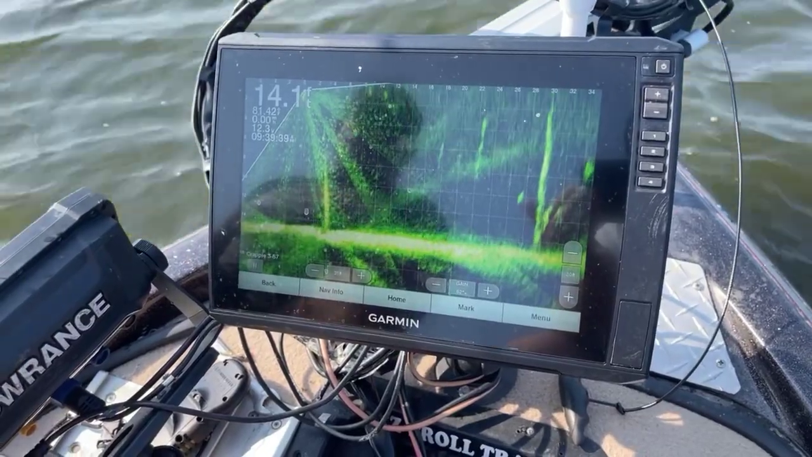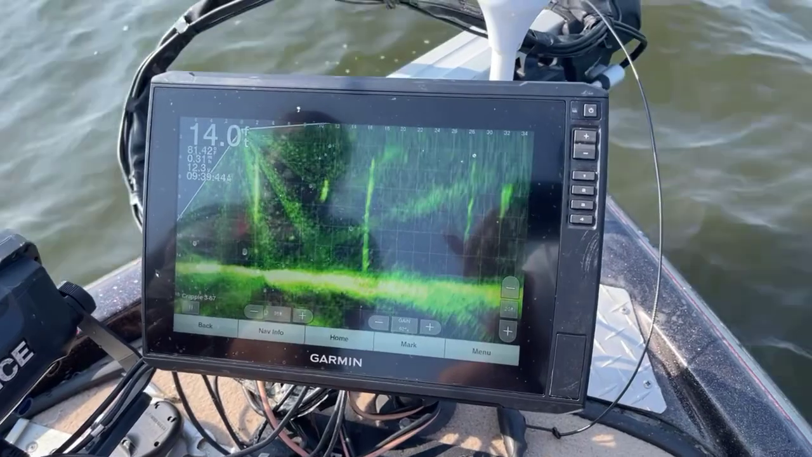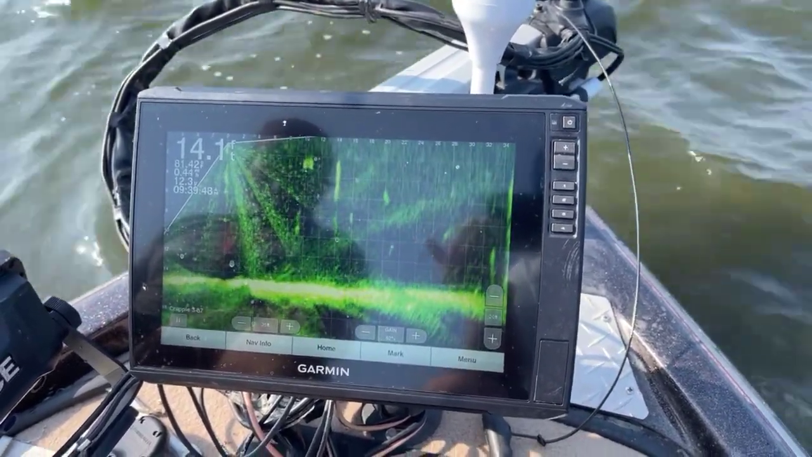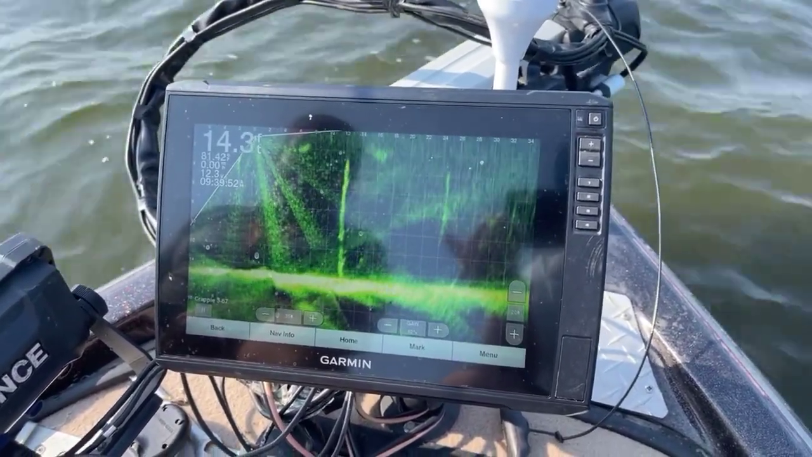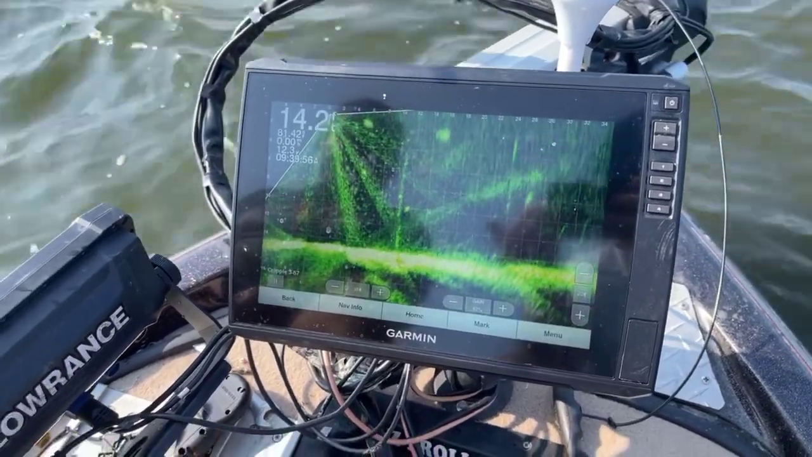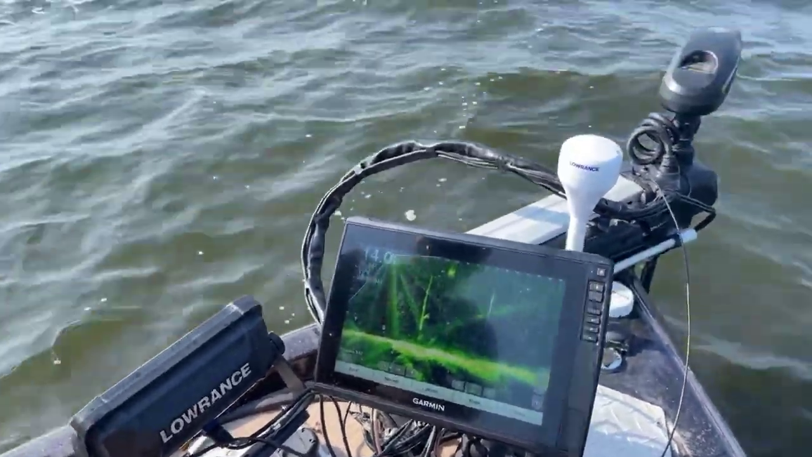You can see I've kind of got a dead spot in my screen. I just had to stay on that area and let him come out of it. Did he run off? Nope, there he is. He's not near as big as he looked from back there, but we're gonna see if we can't catch him.